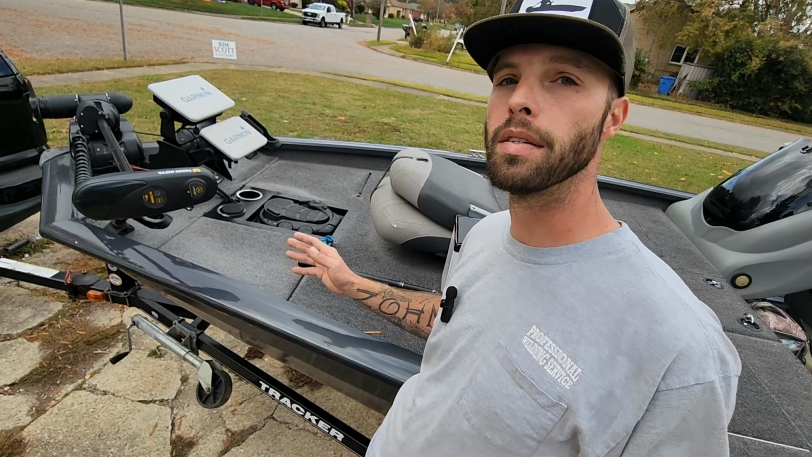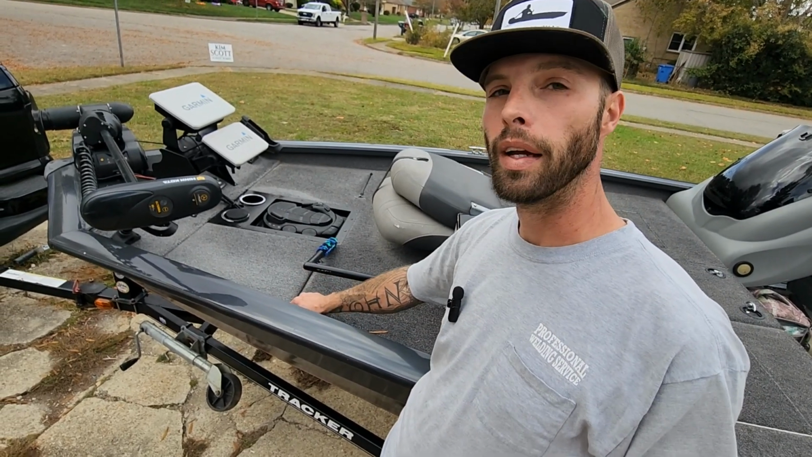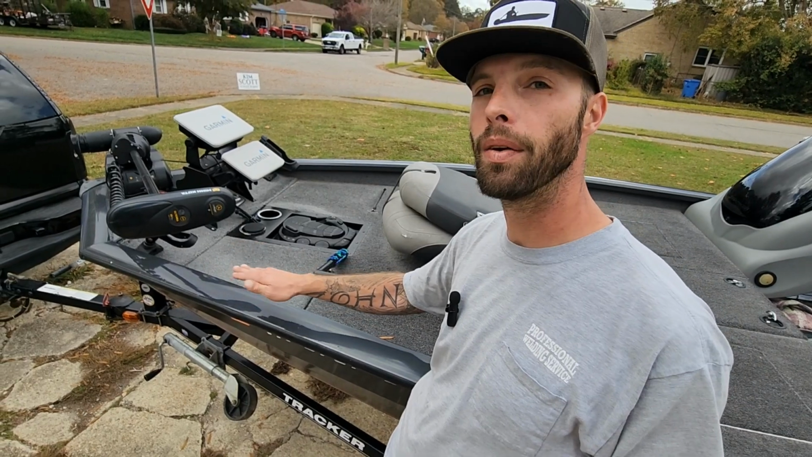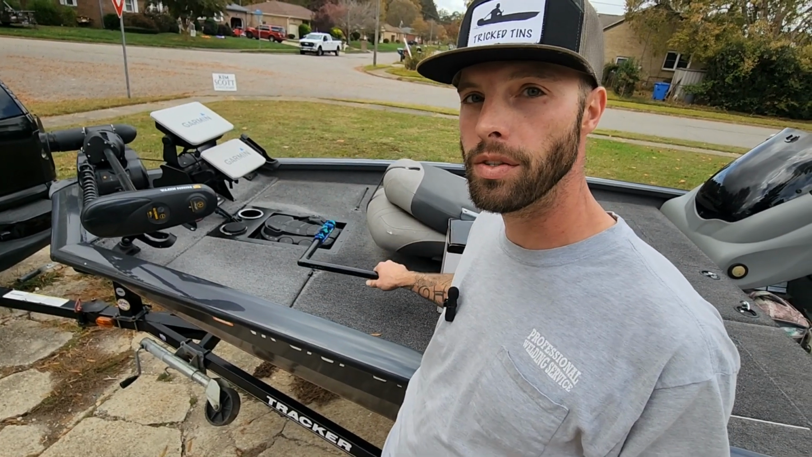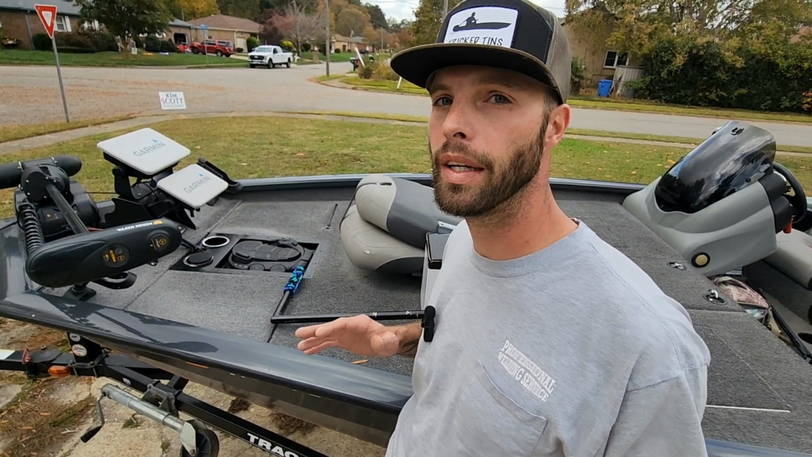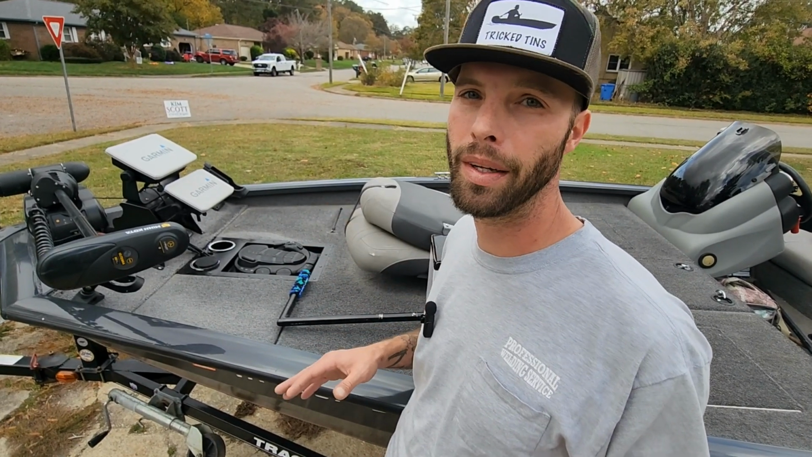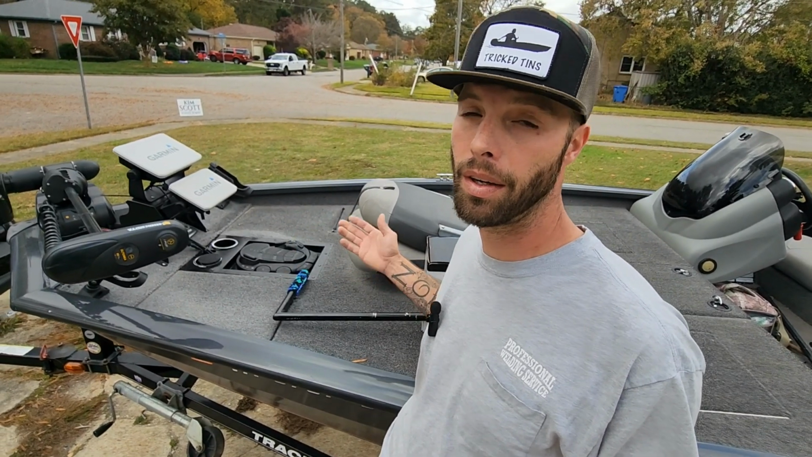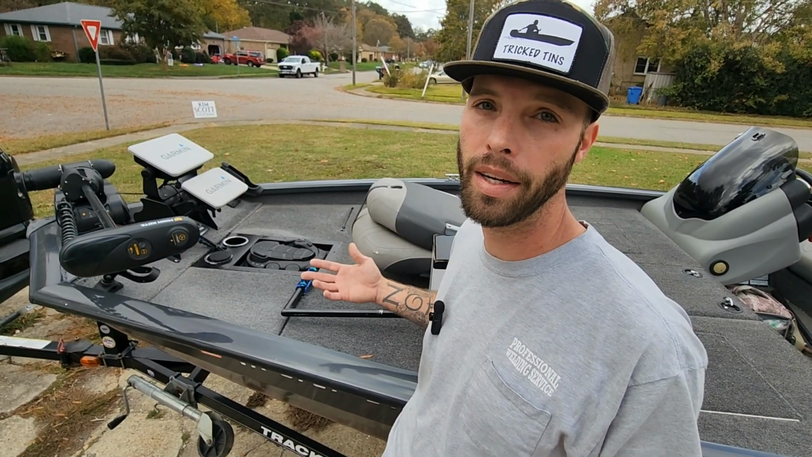I'm thinking maybe just a Z piece that would come up and mount down to the front deck, come up and over, and then I can mount this arm onto that with the transducer, something temporary. This thing is only going to be in here for me to play around with it and get an idea and a feel of where I want to put it. And then I'll either upgrade and buy a different mount like this, or I'll build something. I've got to figure out what I need first though.